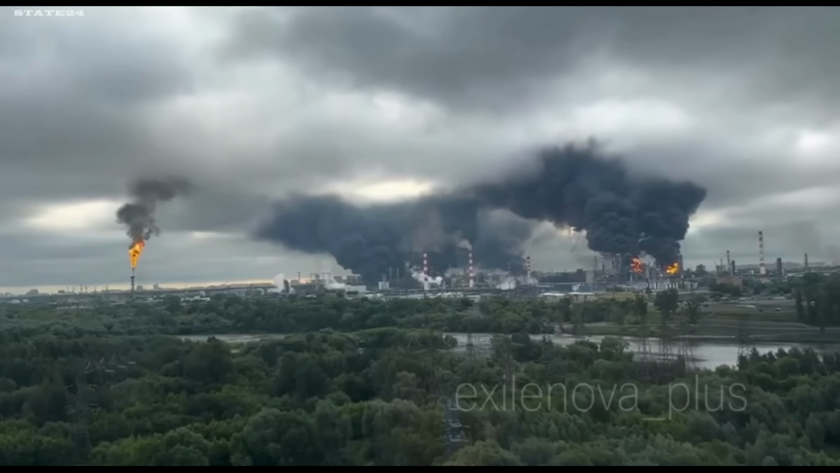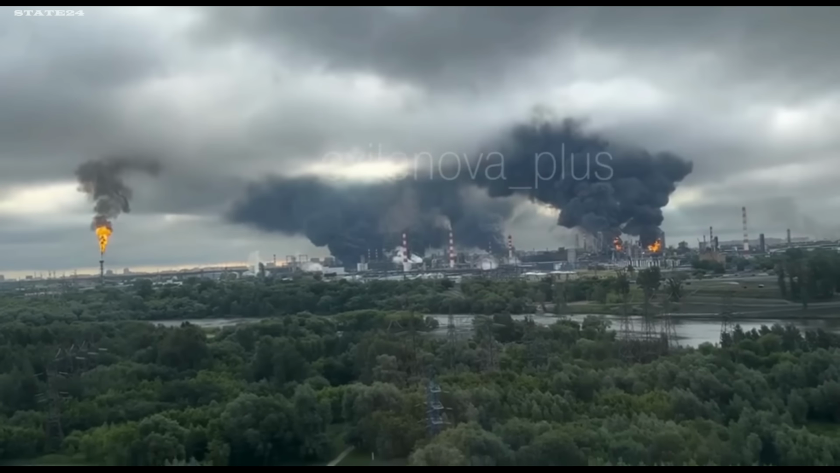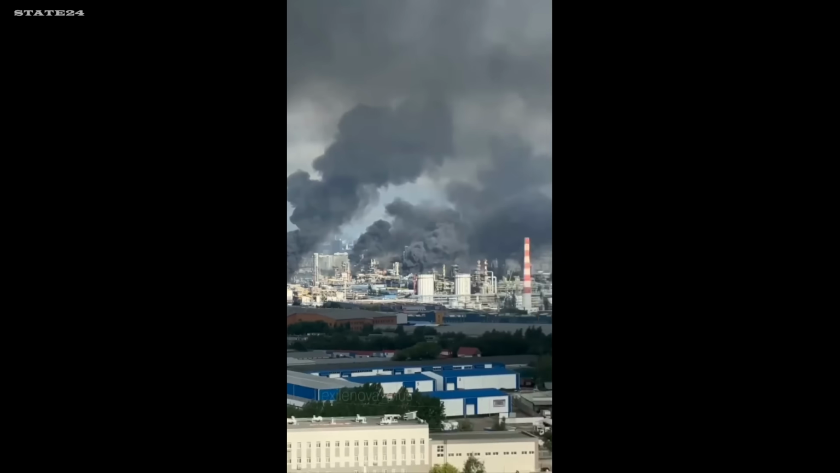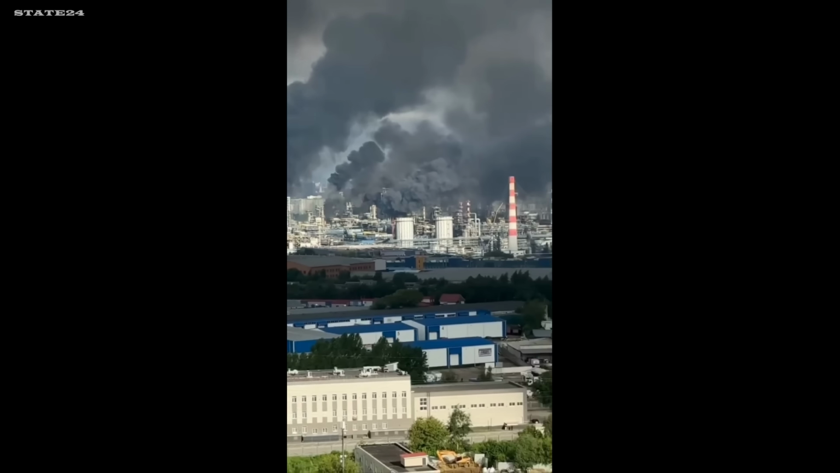Ukraine launched its largest drone attack on Moscow since the war began. Nearly 200 drones over the Russian capital in the early morning hours. The Moscow Oil Refinery struck for the second time this week. All 4 airports shut down. Black smoke over the city for hours.